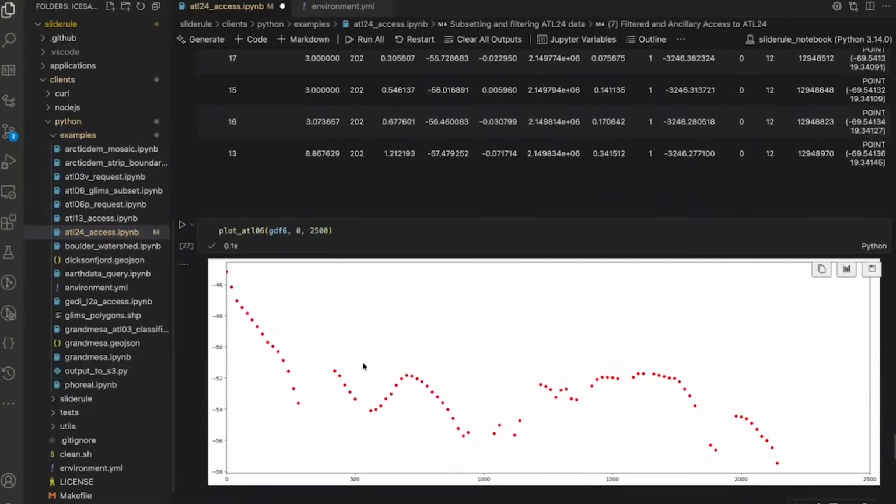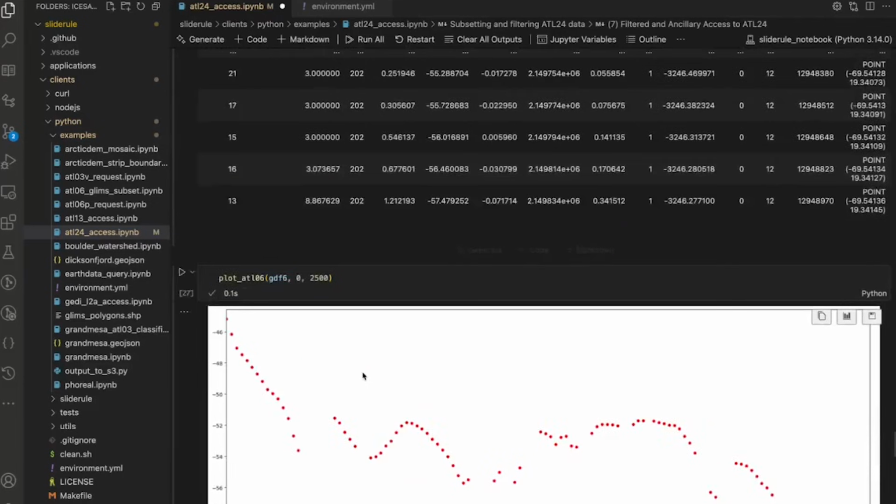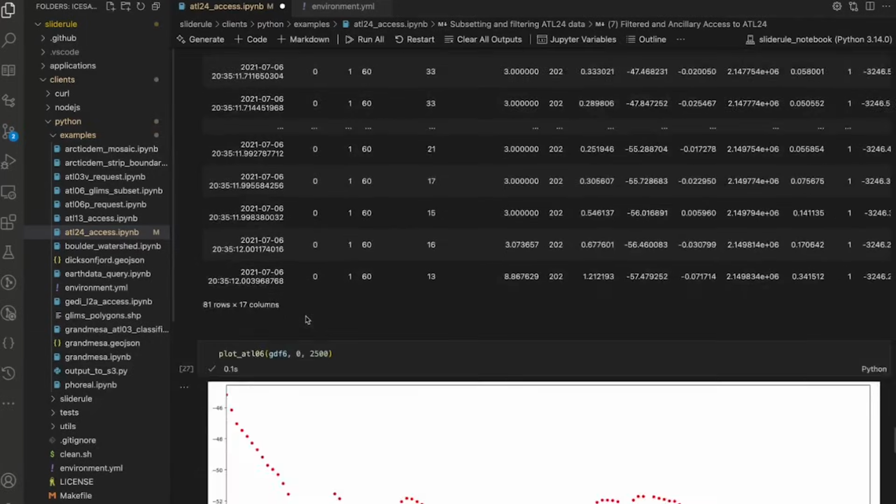And you can tweak that to get a very clean surface, but even just with these parameters, we've gotten a very clean surface that's easy to work with, and is only a handful, right? 81, right? This data set represents the same surface, but is much smaller and easier to work with.